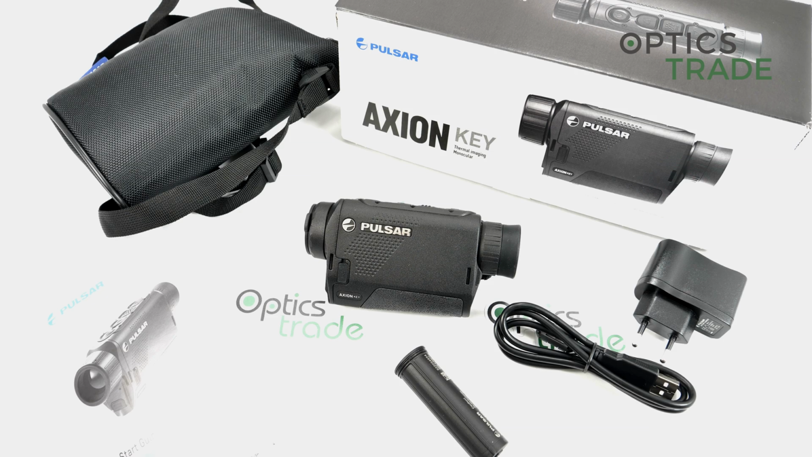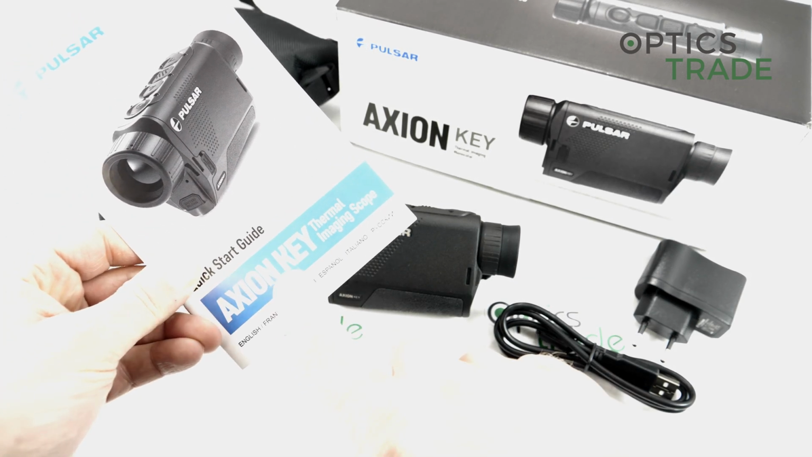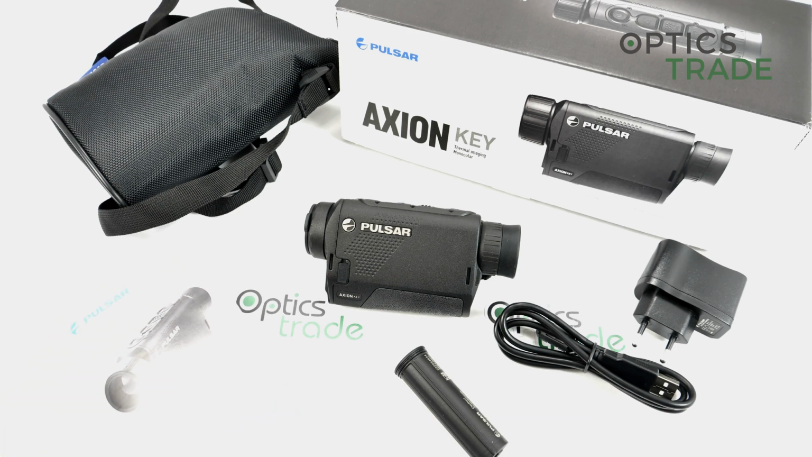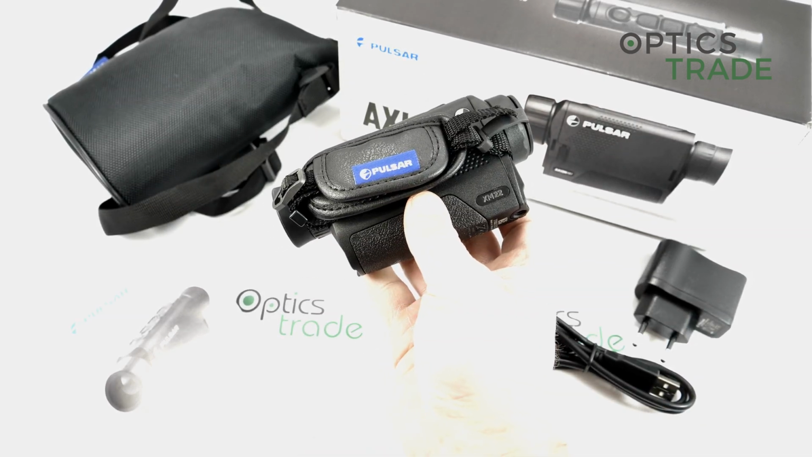Pulsar wanted to show people that with this key acronym, they are talking about only key features that this model has. So this is a more basic model with less functionalities and lower price. So at the beginning there were 3 models, then they introduced the 4th model, this XM22, which we have here now.